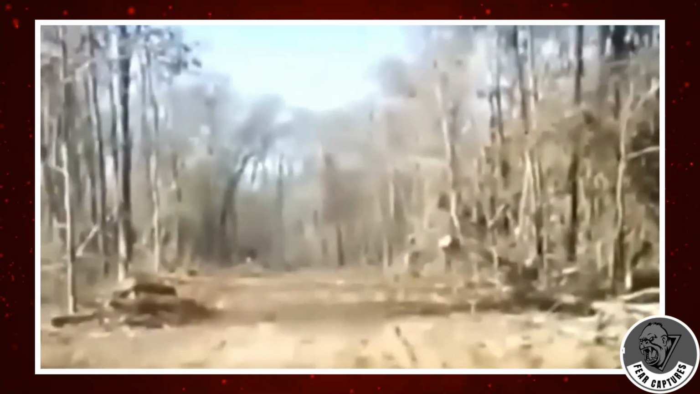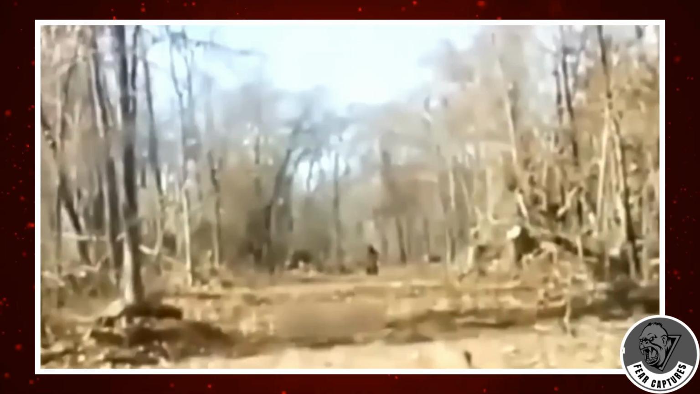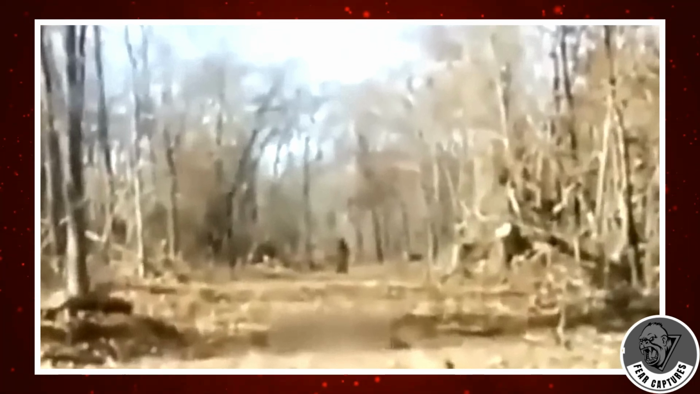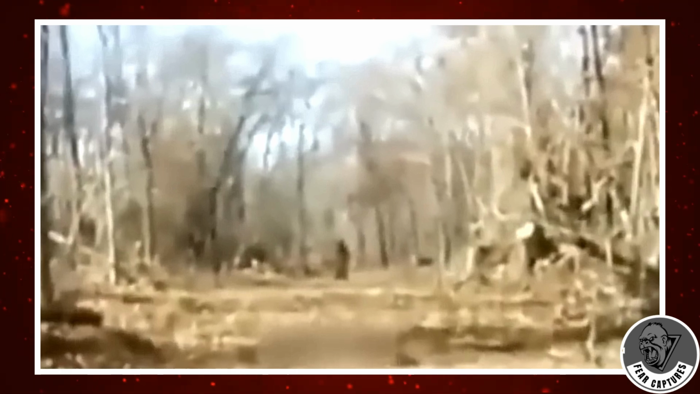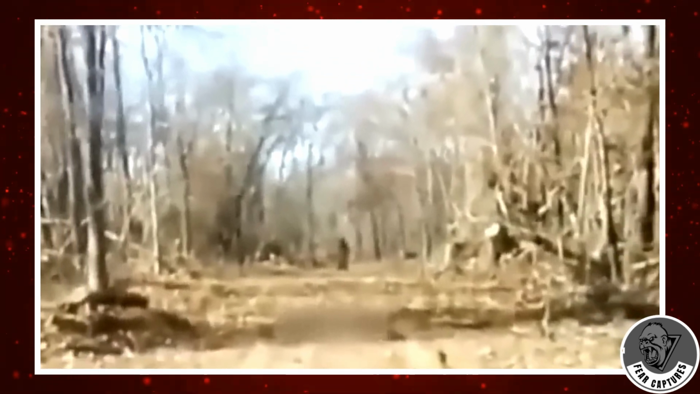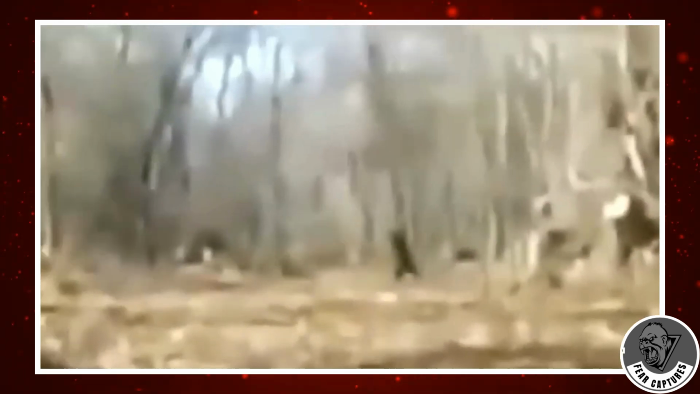Complicating matters further is the fact that the footage comes from a dashcam, designed primarily for capturing details within close range rather than distant, blurry figures. Upon closer examination, it becomes apparent that the camera is being deliberately shaken and zoomed in, casting doubt on the authenticity of the sighting. Initial impressions may suggest a simple case of the vehicle's movement causing the shaky footage, but upon closer inspection, it becomes evident that the truck is stationary.